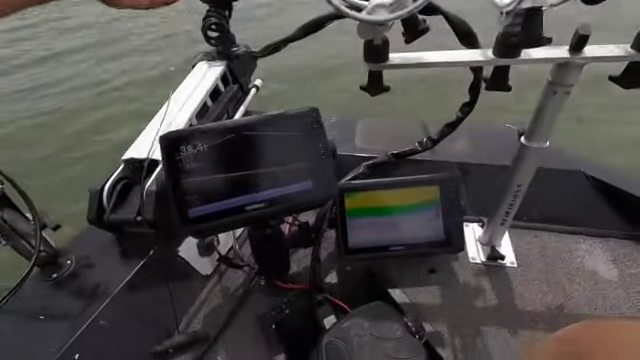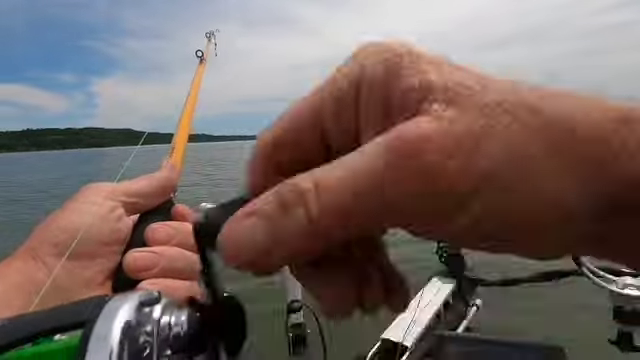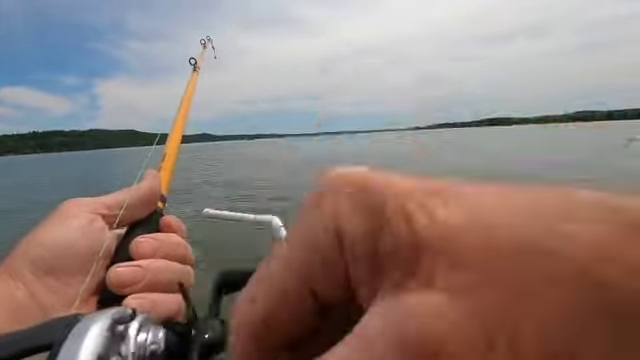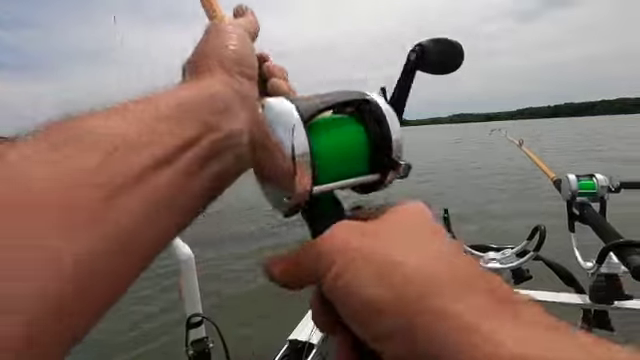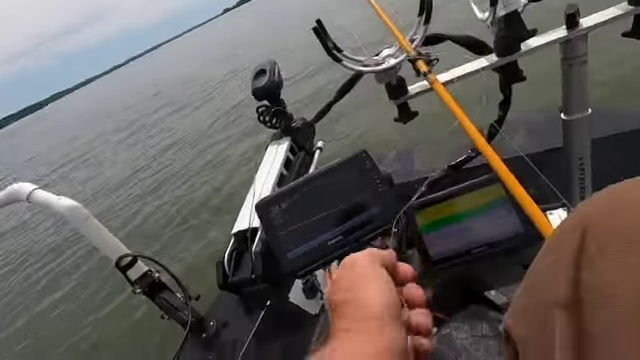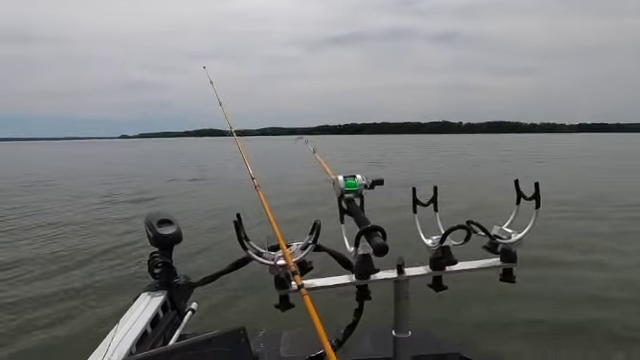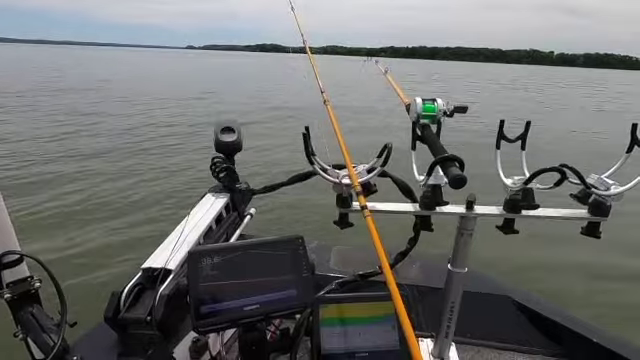I got a feeling my bait's gone. I just can't wait. I'm gonna have to check it. It don't feel like it's on there, and it's gone. So that second good bite, he got rewarded, and I didn't. Let me get baited up. We'll go at it again.